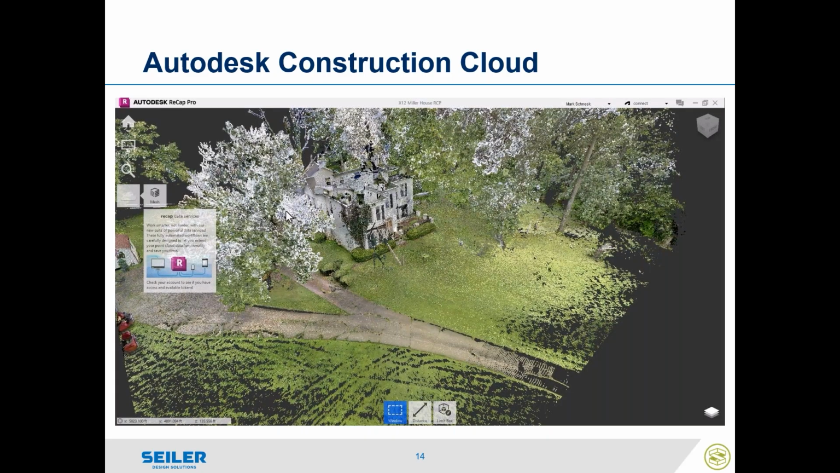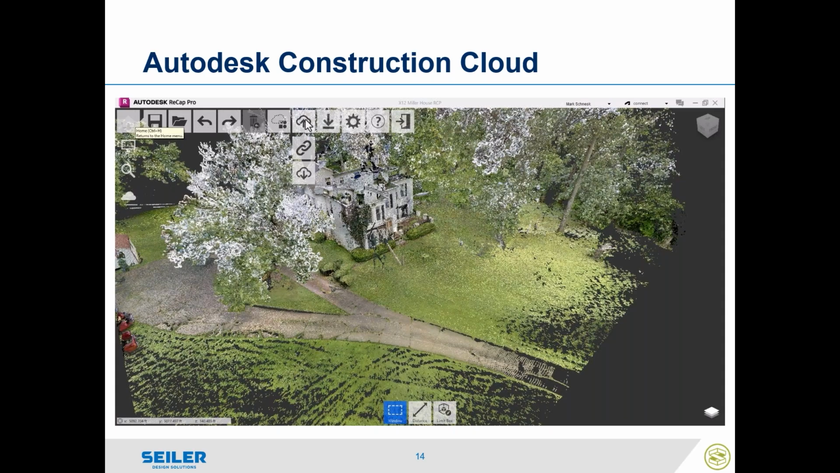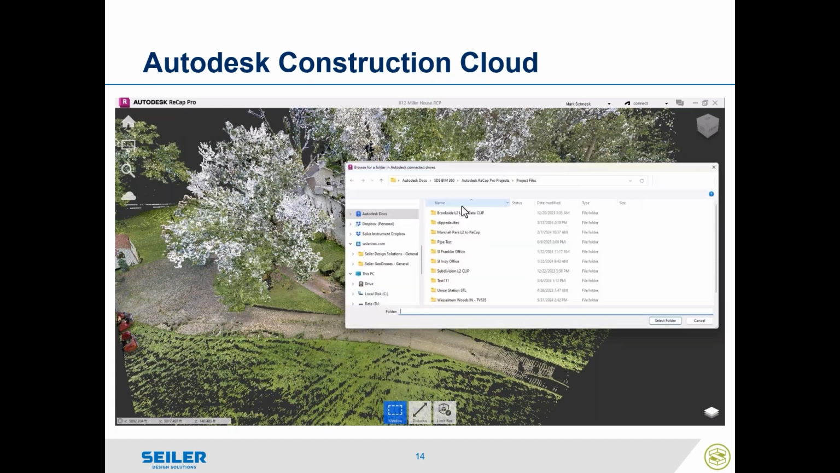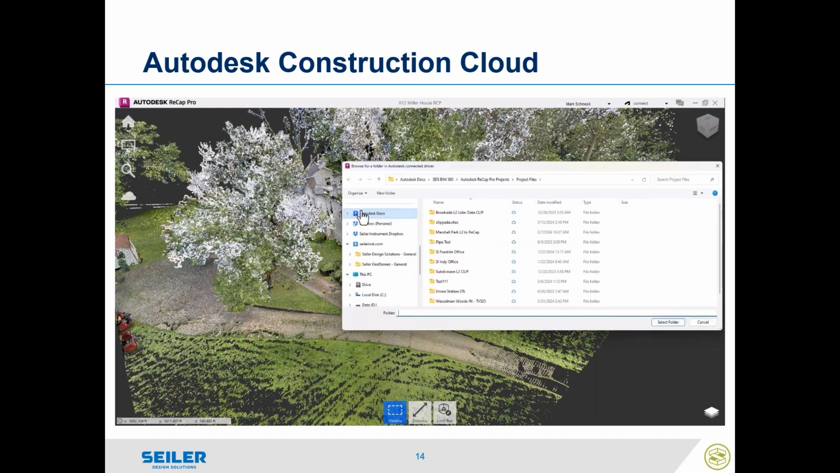So in this little video here, I'm going to go ahead, and it's easy in ReCap Pro. All we have to do is click the button that says, hey, I like this model, I want to publish it to the cloud for use. I'm going to use the Autodesk Desktop Connector, which acts as the go-between between my desktop and the Autodesk Docs, which is the Autodesk Construction Cloud.